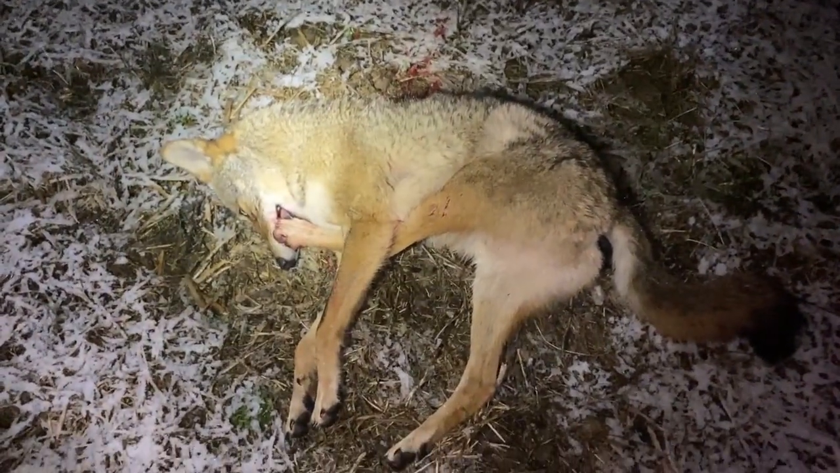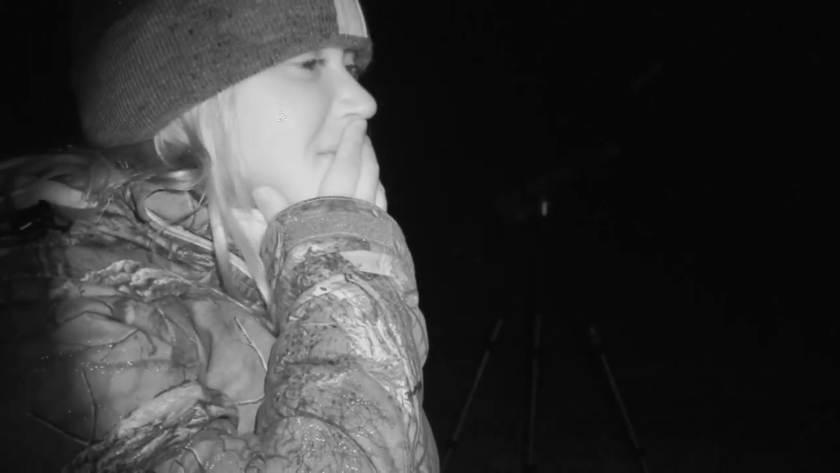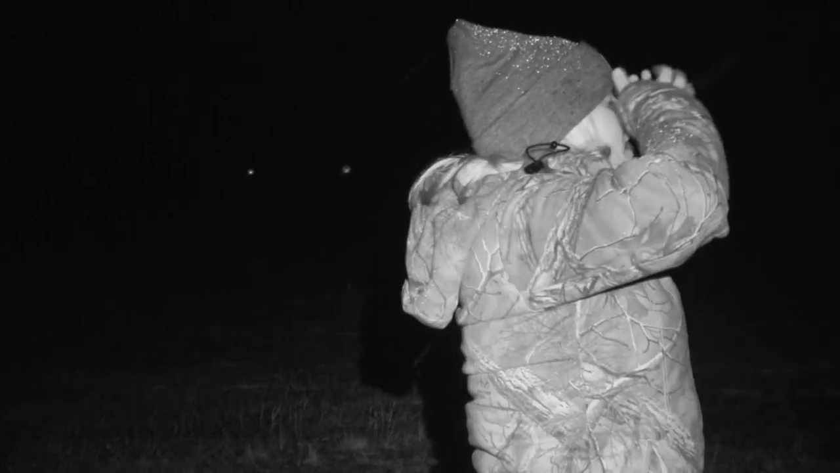I'm gonna go to the regular camera. Oh my gosh. I'm gonna flip the camera around. Oh my gosh. Oh Lord, she got him. I spun around. There's KK. I don't know how far this is. I'm gonna step it off. I'm gonna go back to her.